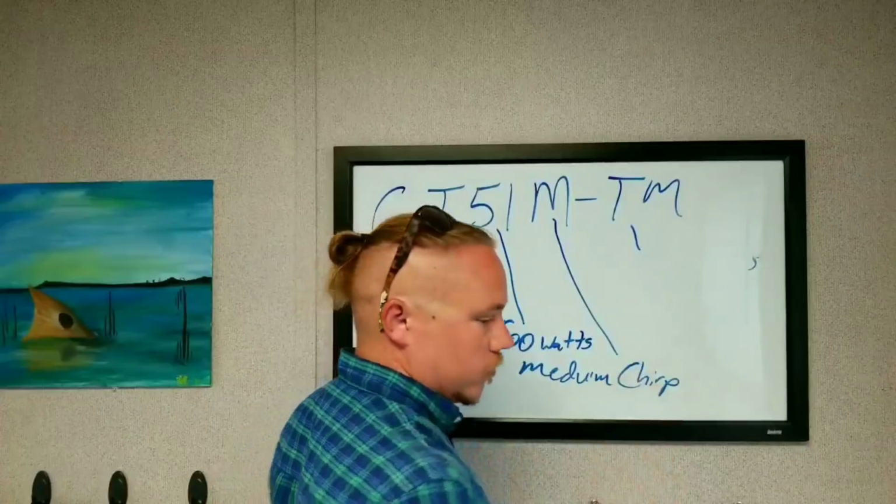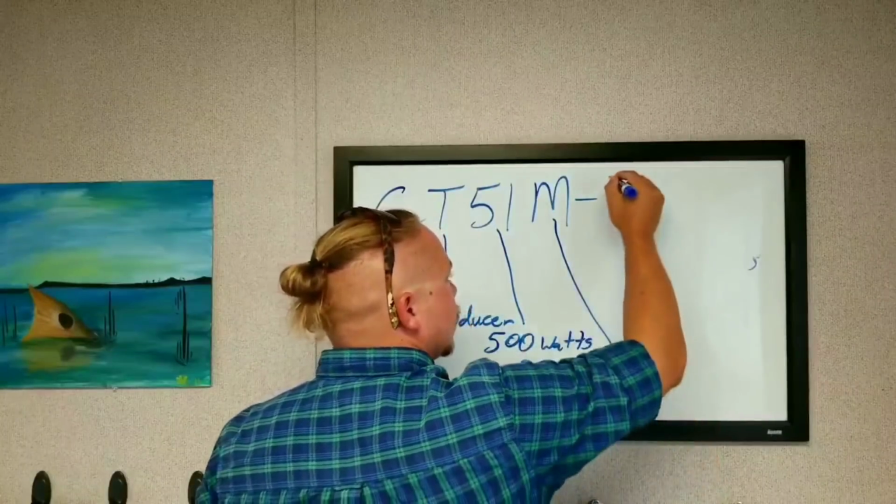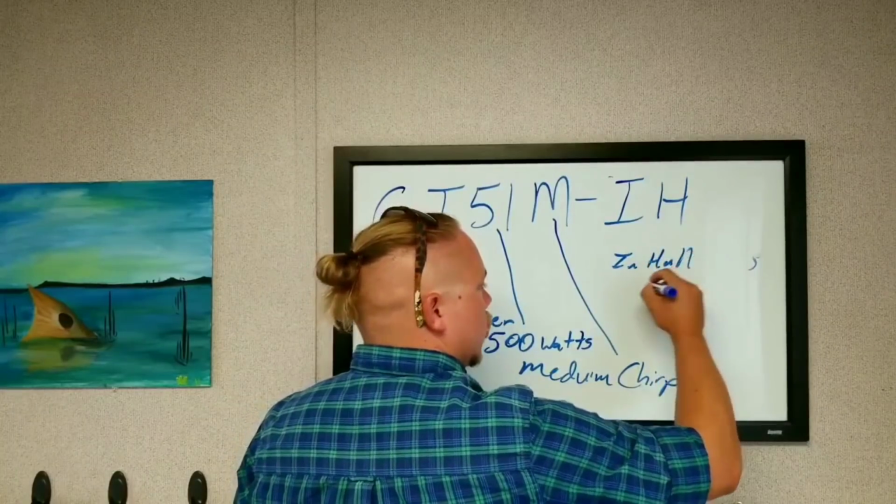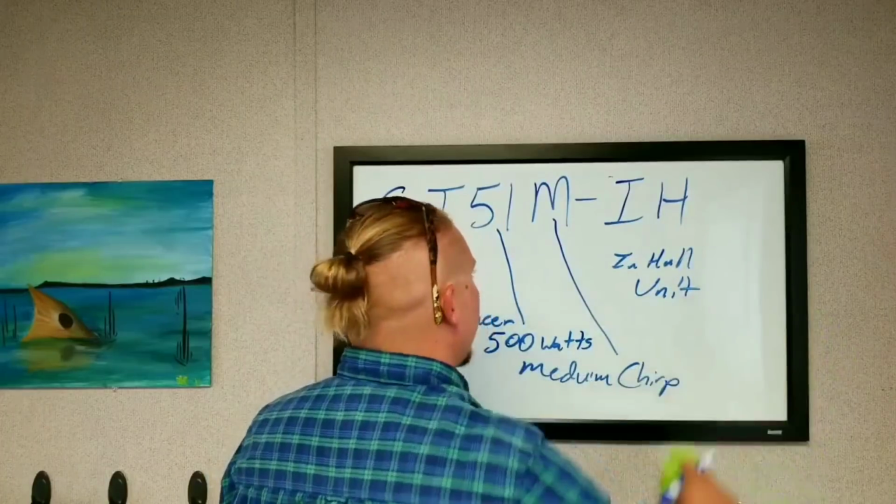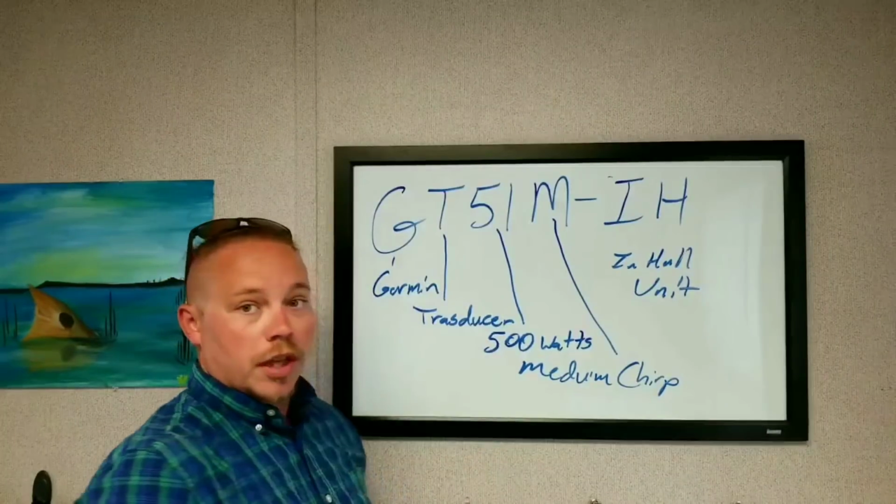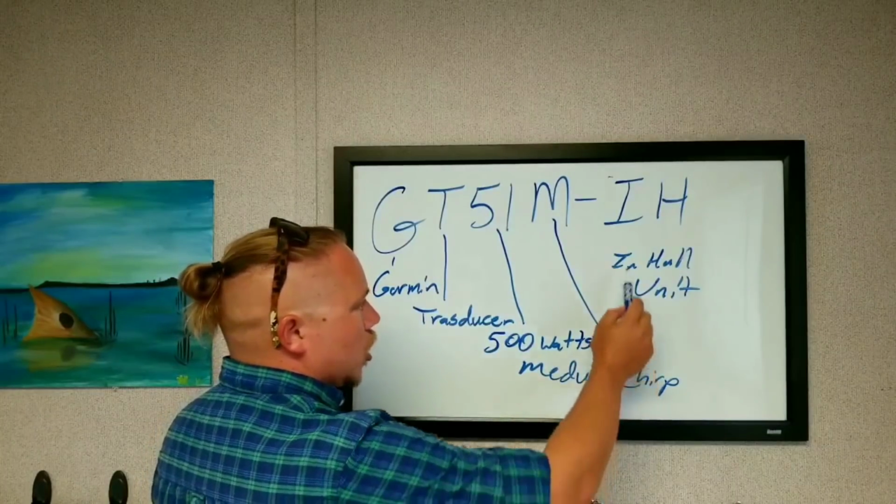Okay. Not too bad. Next, if I come up here and I see that it is an IH, this means that it is an in-hull unit. So, not too bad. So this is a basic breakdown of how to look at my Garmin transducers to figure out it's a Garmin, because they also use Airmar, so that's not a Garmin transducer, but it's compatible. 500 watts, medium chirp, whole nine yards.